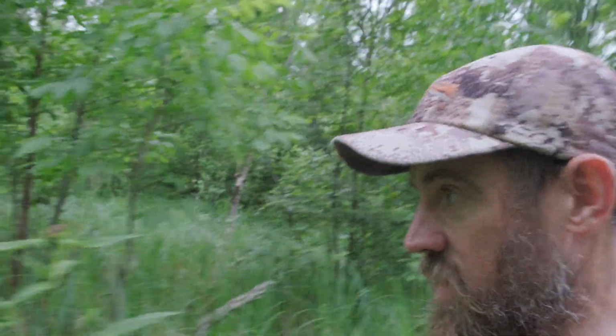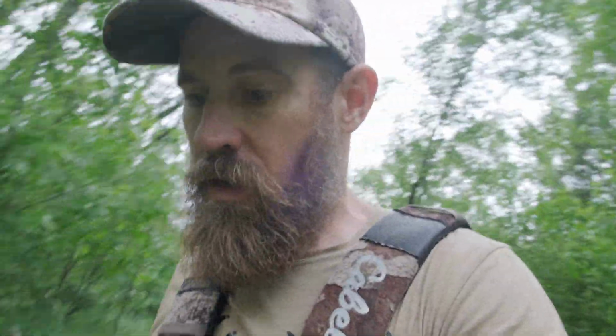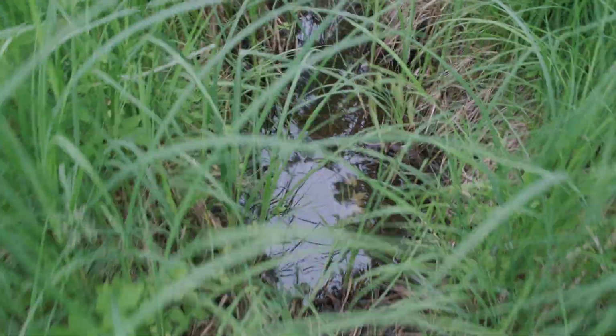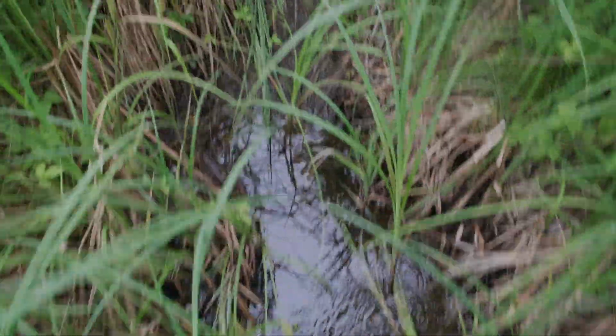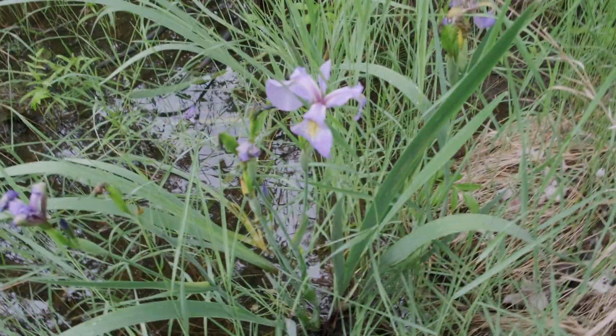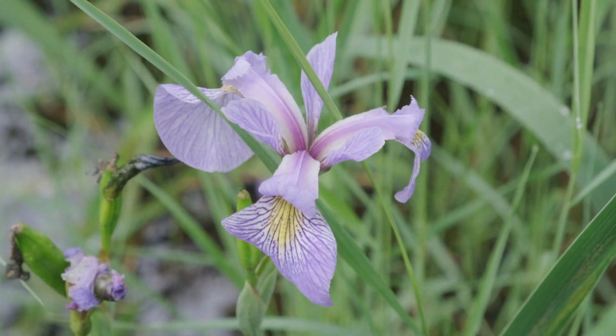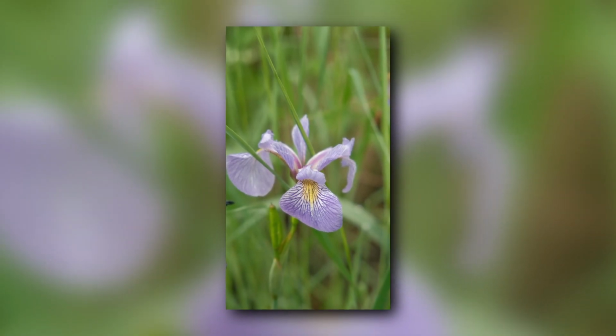Now this is where the fun starts. We're getting into the swamp. Yep, it's already starting. What is wrong with us hunters? Look at that. Got some orchids growing. Let me take a picture. Trying to stay on the highest ground here.